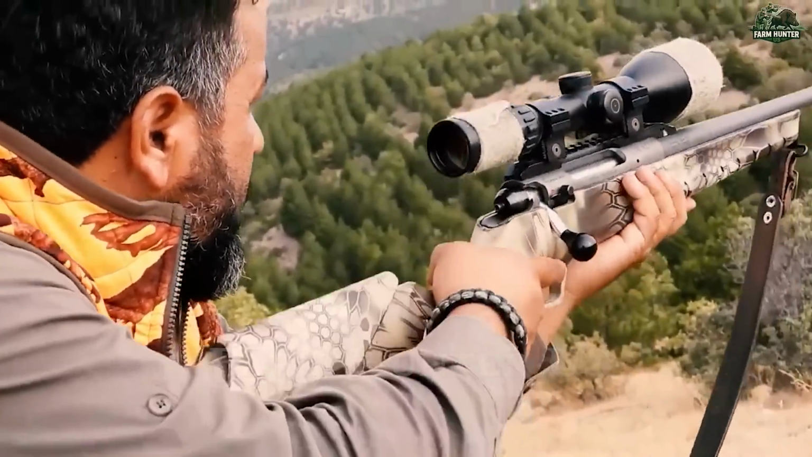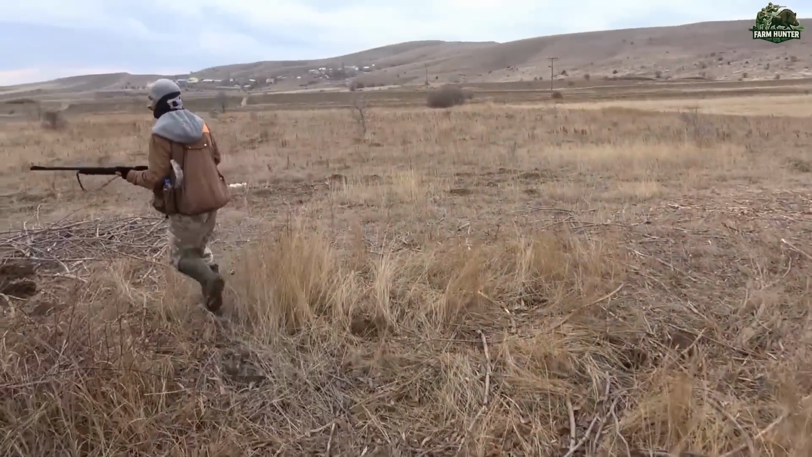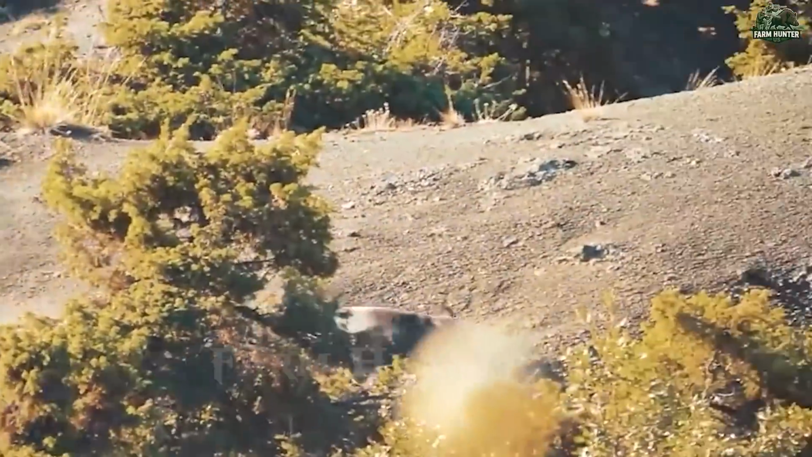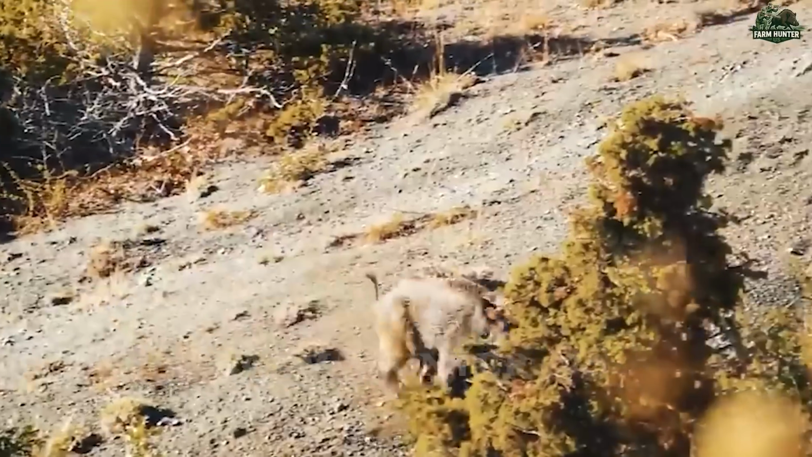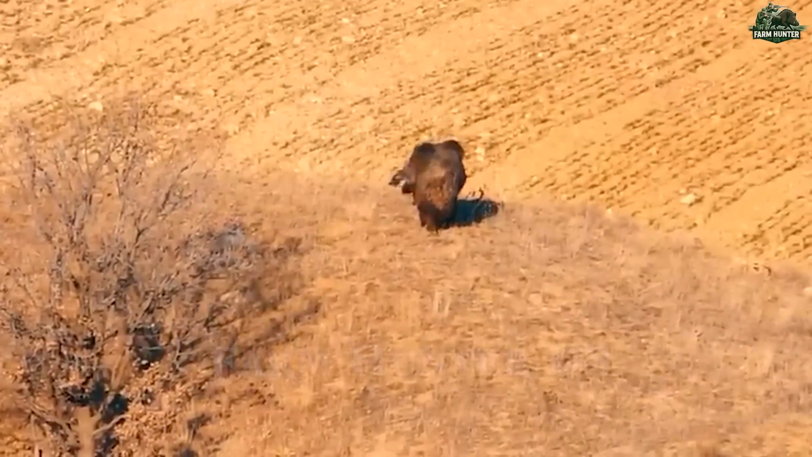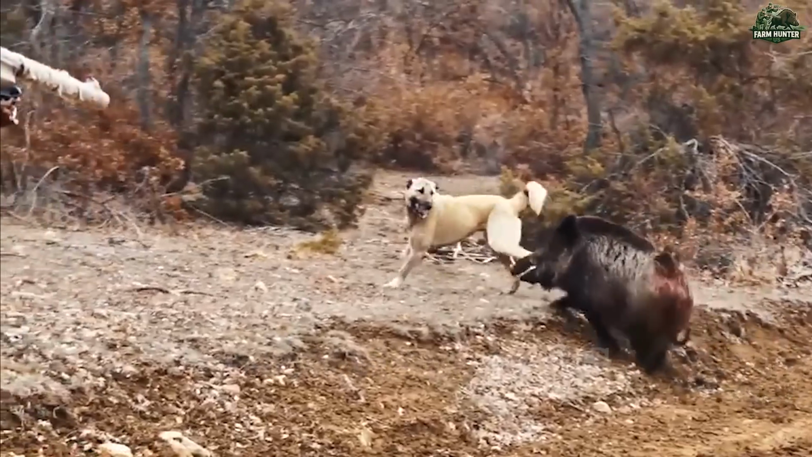One final moment stood out. Our dog relentlessly pursued a last boar through the dust and undergrowth. We moved in sync with him, carefully choosing our shot. The moment came. The boar was struck and rolled down the slope, the final mark of the day's efforts.